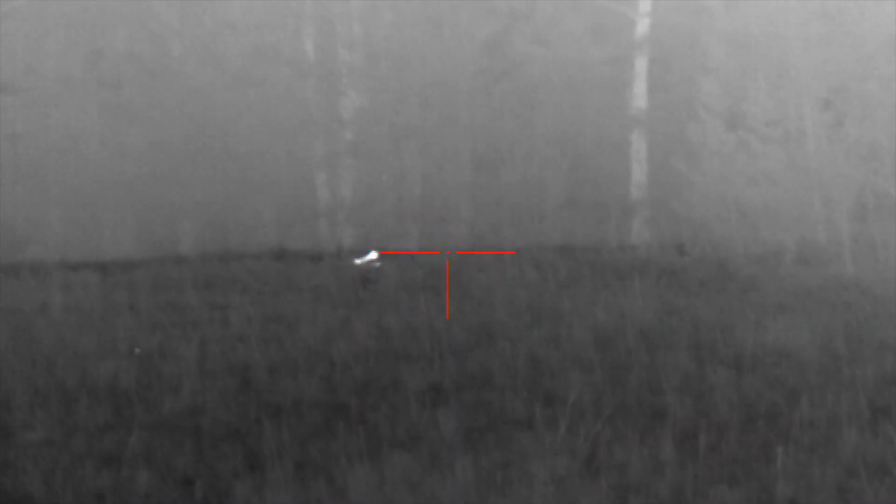Shoot him. Another one. Call him back in, maybe. Caught in a double right there.